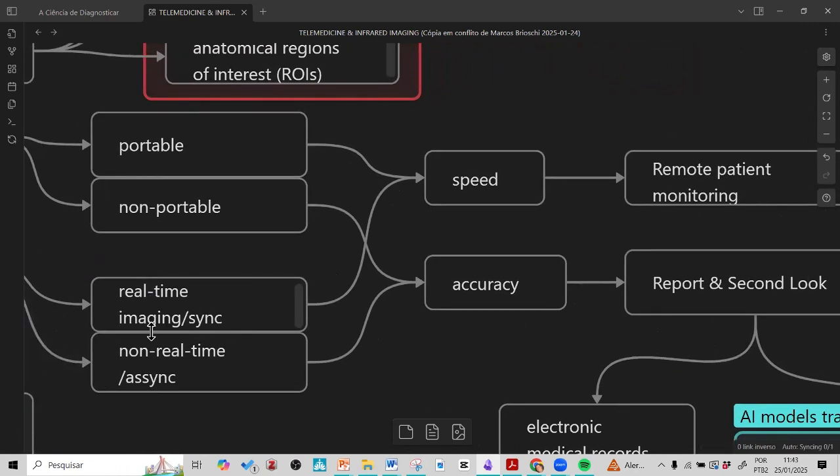In real-time imaging, which we call the synchronic approach. The synchronic approach is the point of care. So I'm seeing and I'm telling the patient what is happening at that moment. I'm seeing that we have a problem. Houston, we have a problem here. Call Dr. Jen to come here immediately because I'm seeing that there's some problem here.